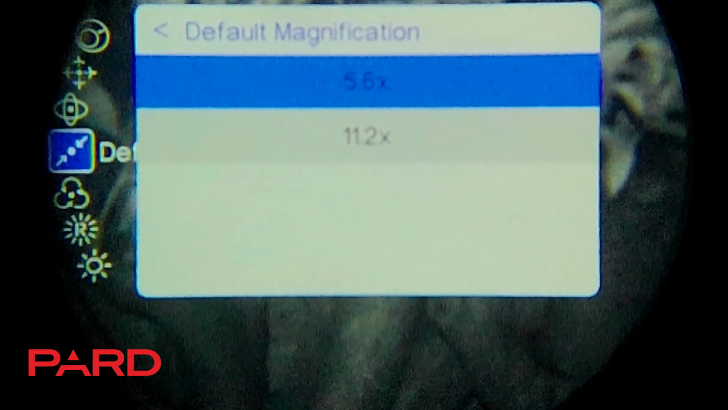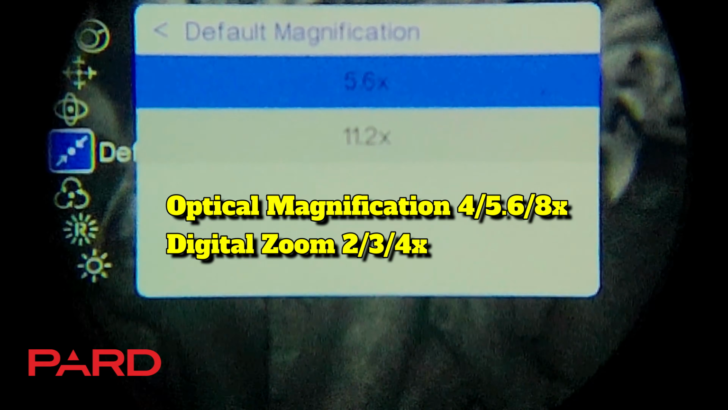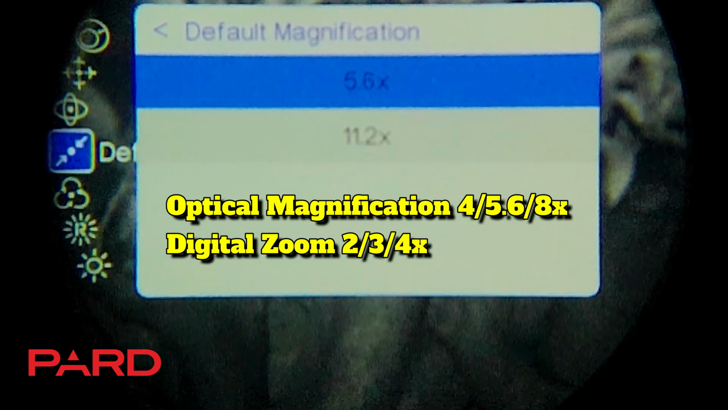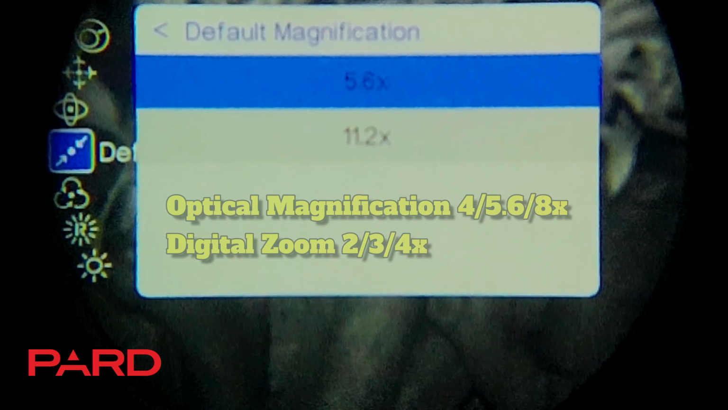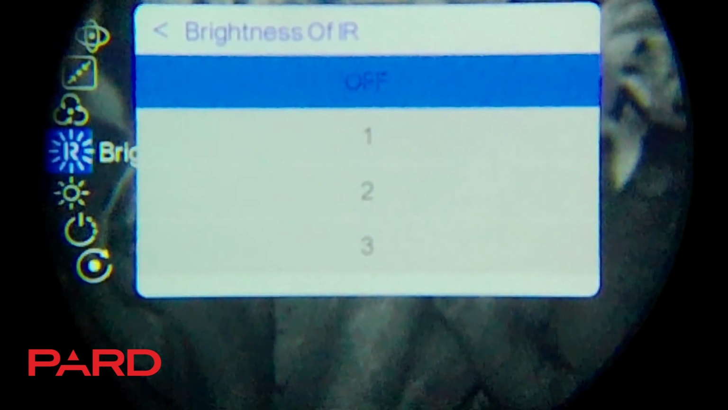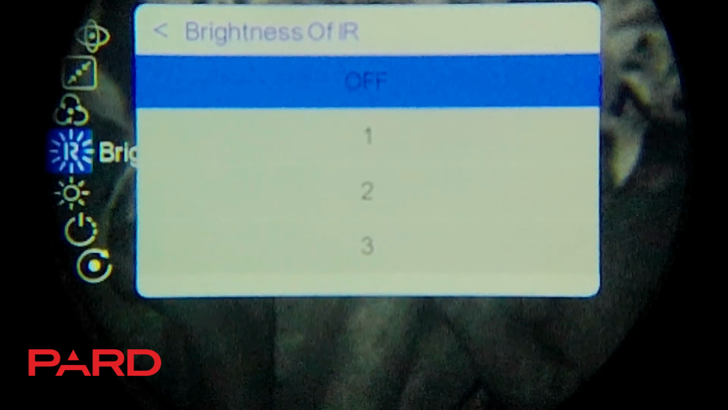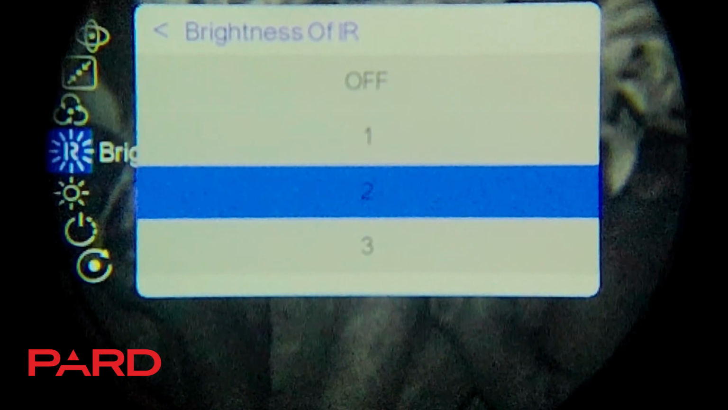Next is your default magnification, and that's going to be if you turn the unit off and you turn it back on, you can either have it at the higher power 11.2 or the 5.6. I usually keep it on the lowest power magnification. Next one is brightness of IR. You can manually set that as a default, which I'd suggest if you're going to do that, maybe 1 or 2. 3 seems to be pretty bright. Next is default color.